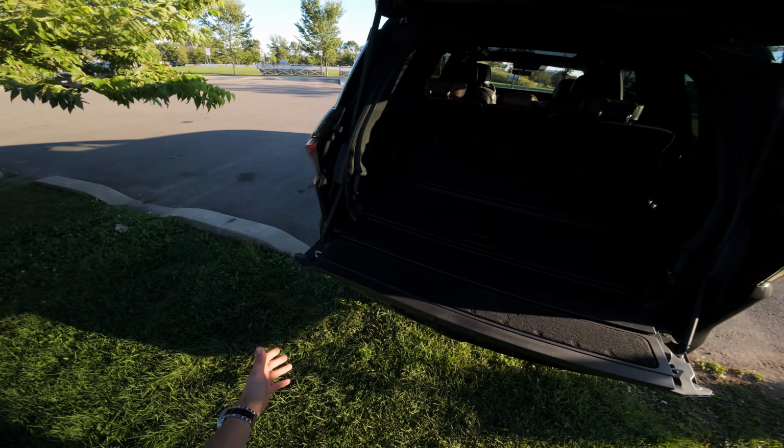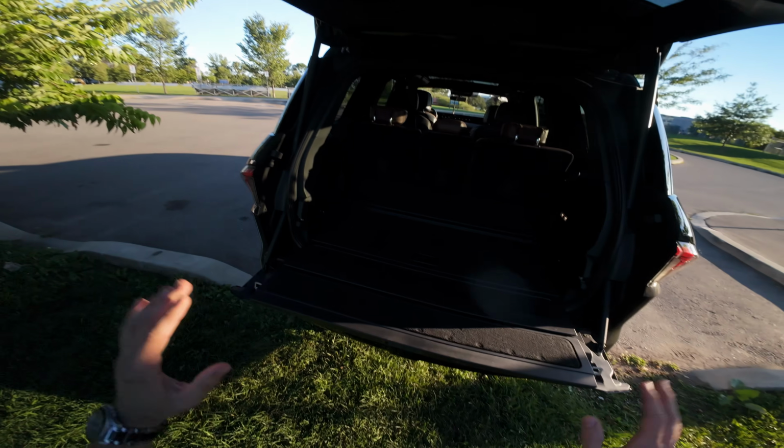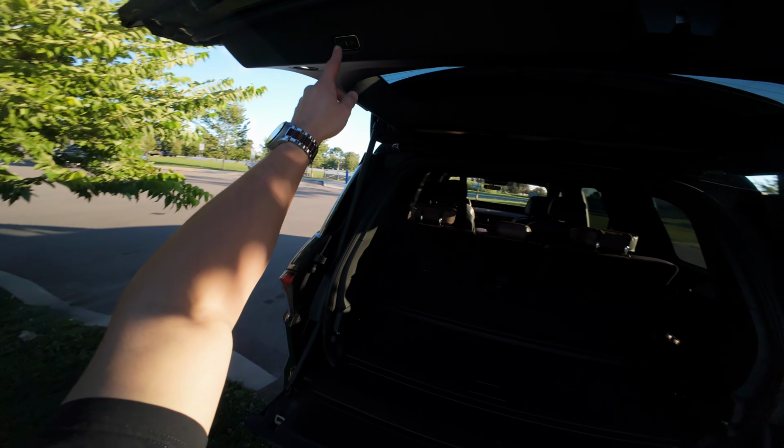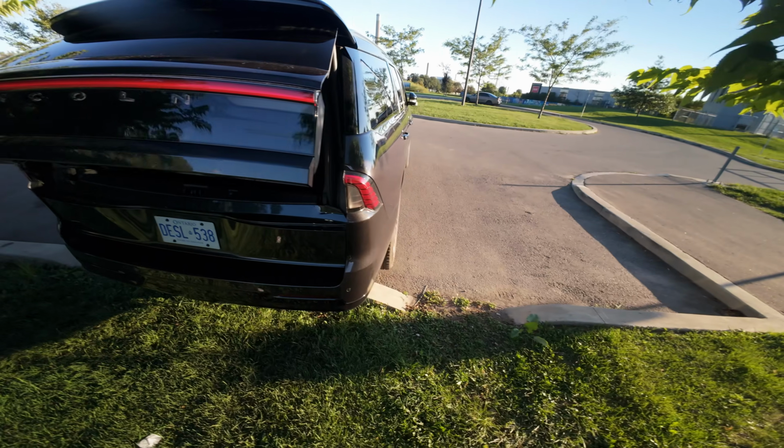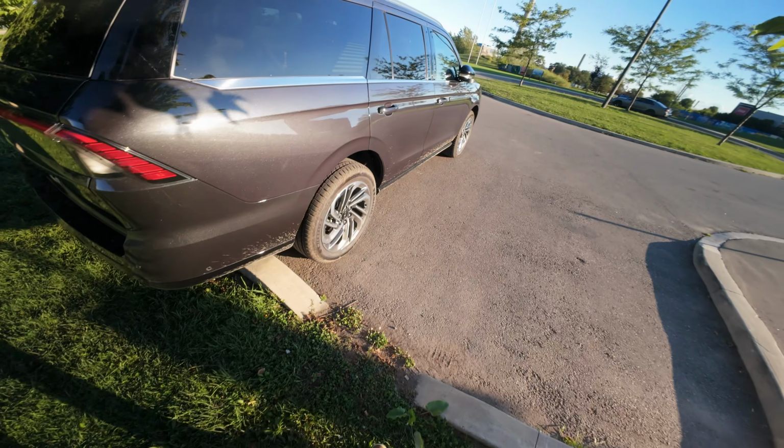Has some benefits, in my opinion a lot of drawbacks, but if you want to hear a full opinion on this, just click on the top right hand corner, and you're going to have a full review where we go in depth on this new Lincoln Navigator.